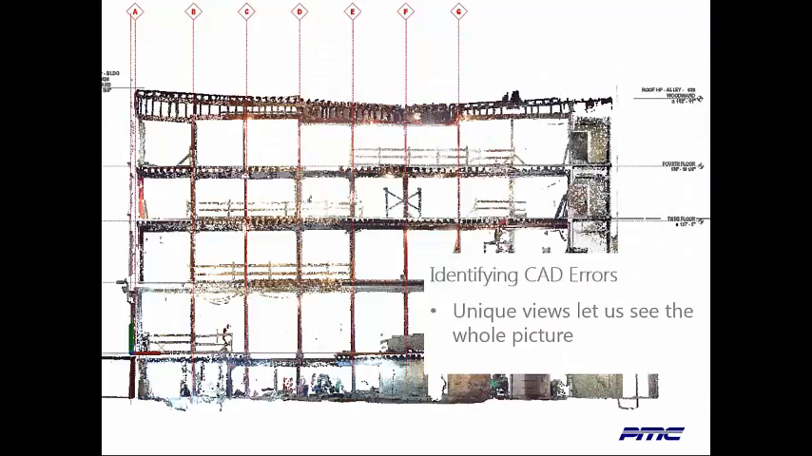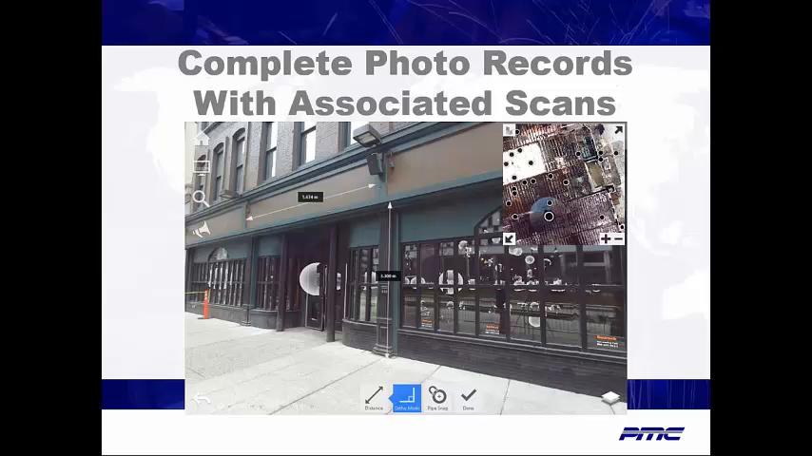PMC's expertise in architecture allows us to work with the scan data in many formats, giving the optimal views required for a specific project. This allows the project team to see existing conditions that are traditionally difficult to identify. Architecture is dependent on photos of existing elements, but also requires relationships between elements.